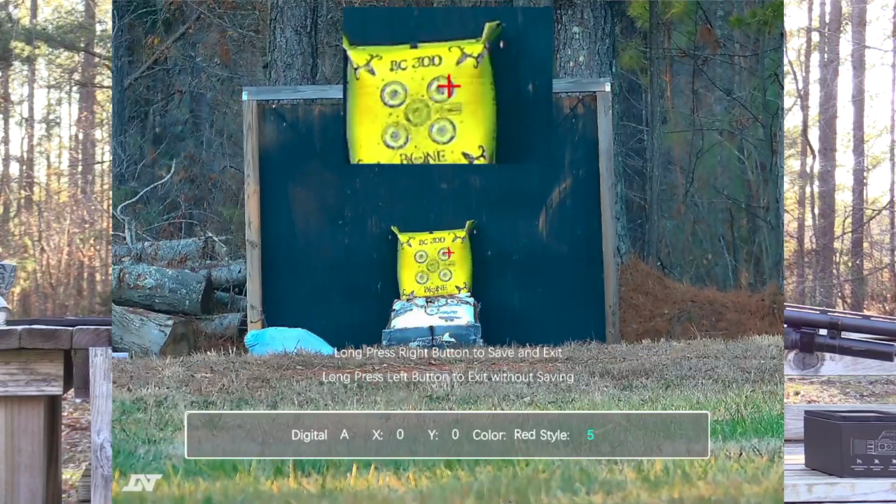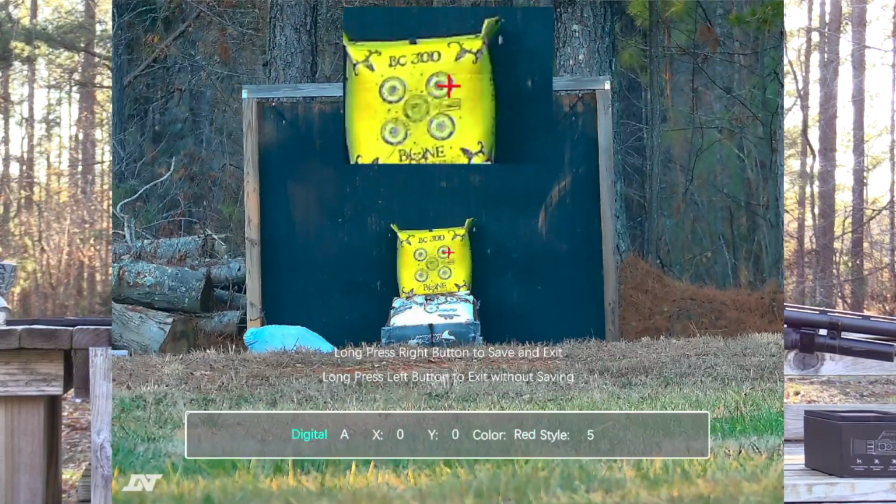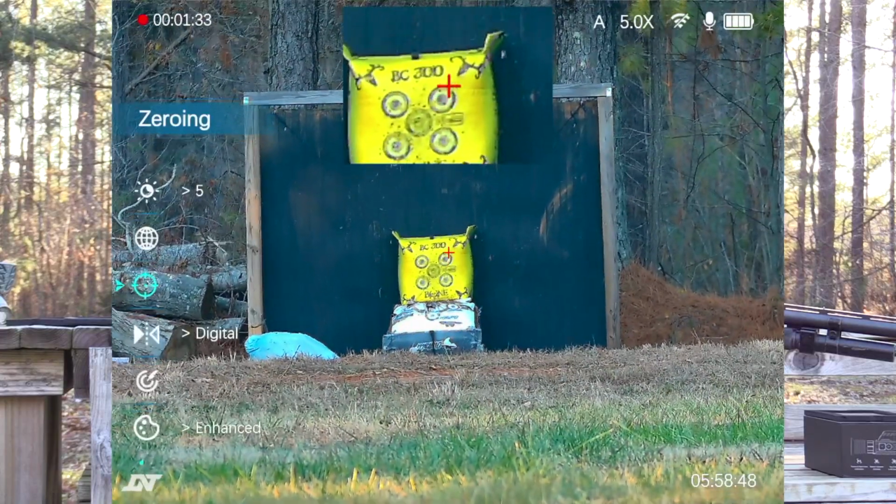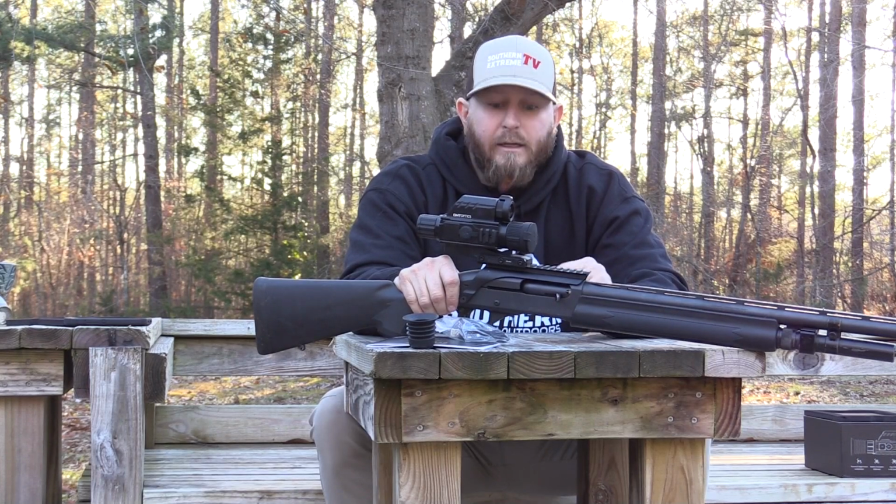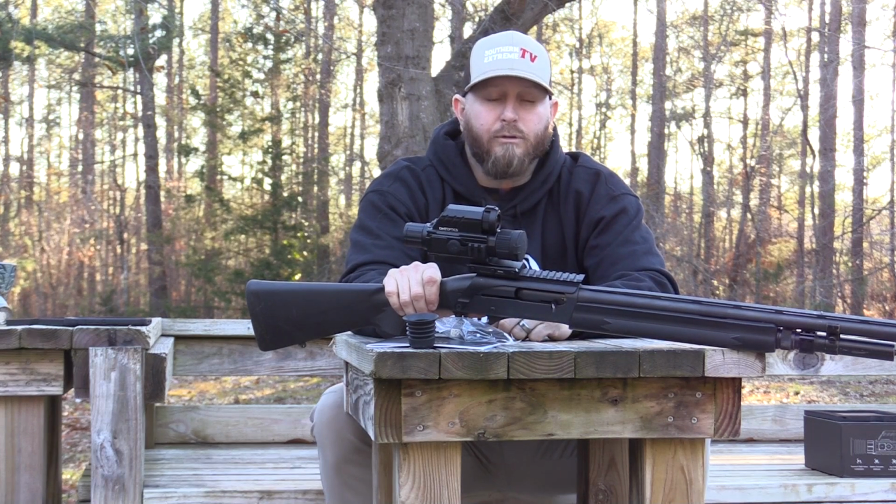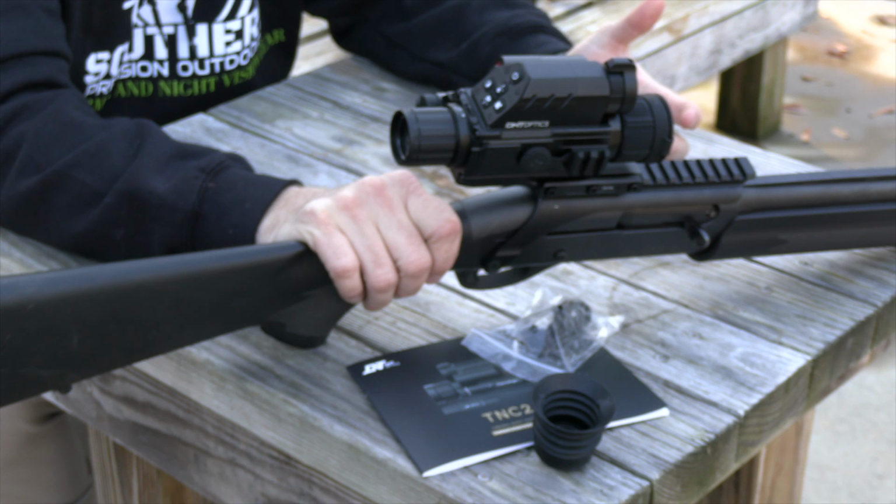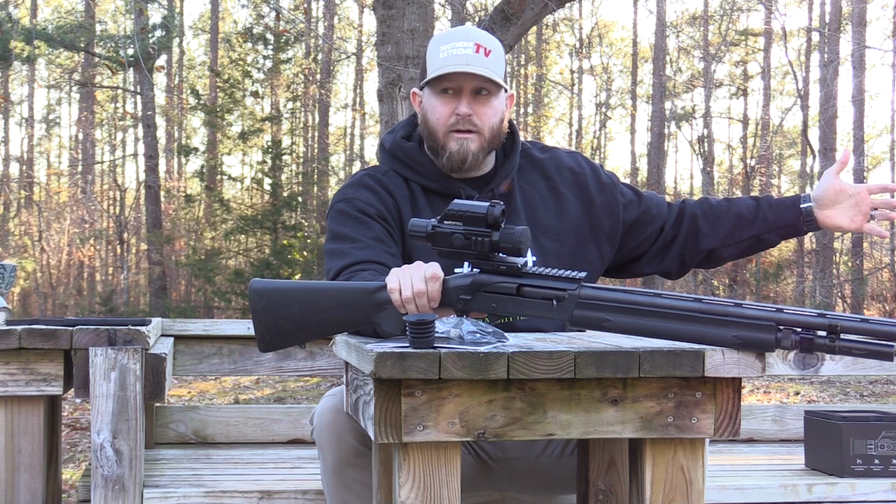I want to talk about not just the predator hunting side of things, because I feel like we get lost when we start hearing night vision and digital, daytime, and thermal, that people just automatically swap over to predator hunting, where I would say that 90% of that's probably true. However, if you were to take this optic and put it on a crossbow, or on your deer hunting rifle, and you're hunting some thick stuff, and maybe you see that big buck walking through a thicket, having that PIP set up as the thermal can sometimes help you track that animal through that thicker cover.